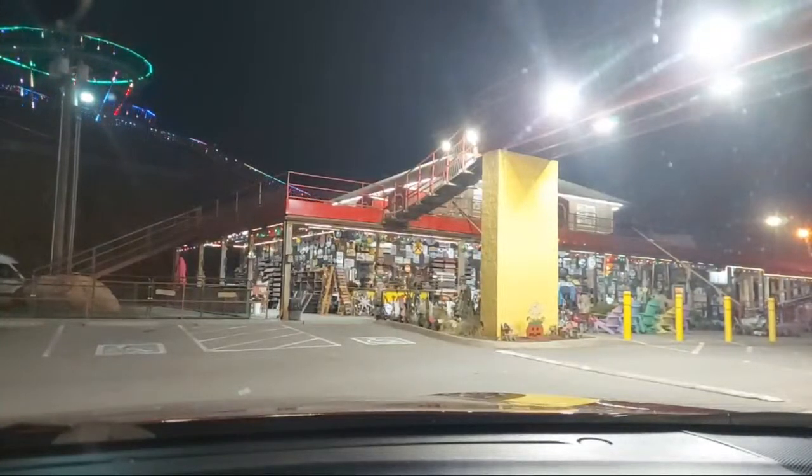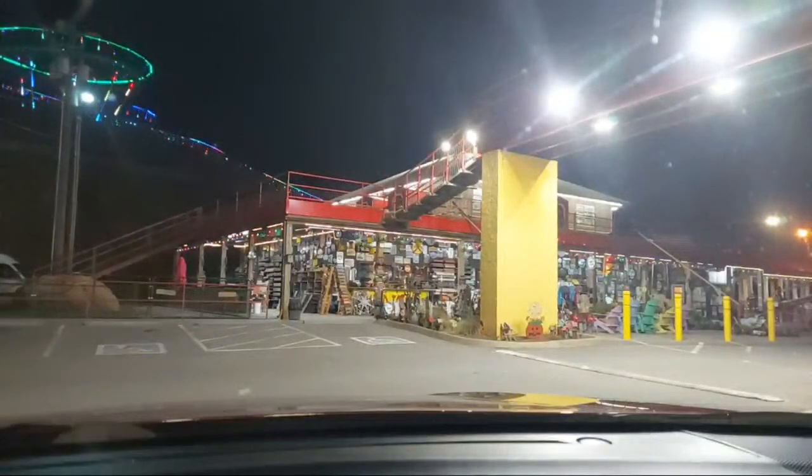Cindy Lou says, yes, Gatlinburg, behind the gas pumps, small strip mall. Okay, I'll check that out. Dixon, sorry. That is such a great name.